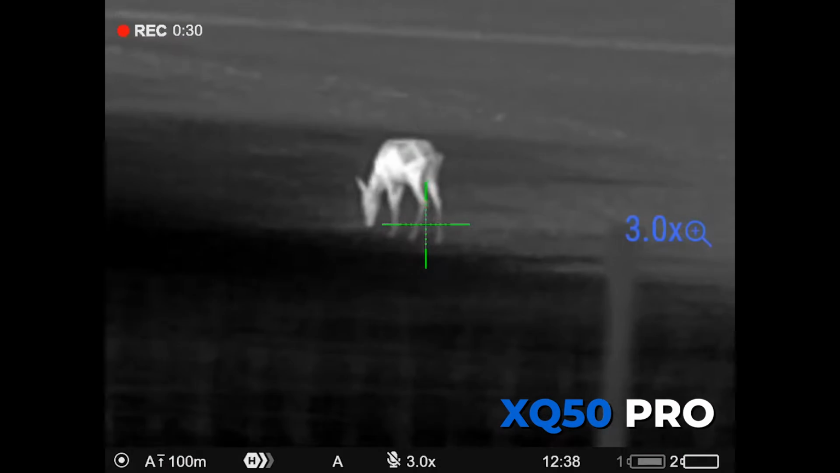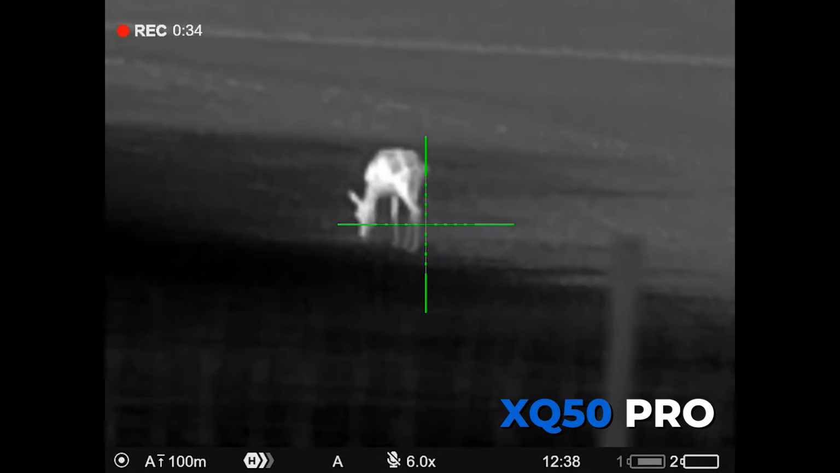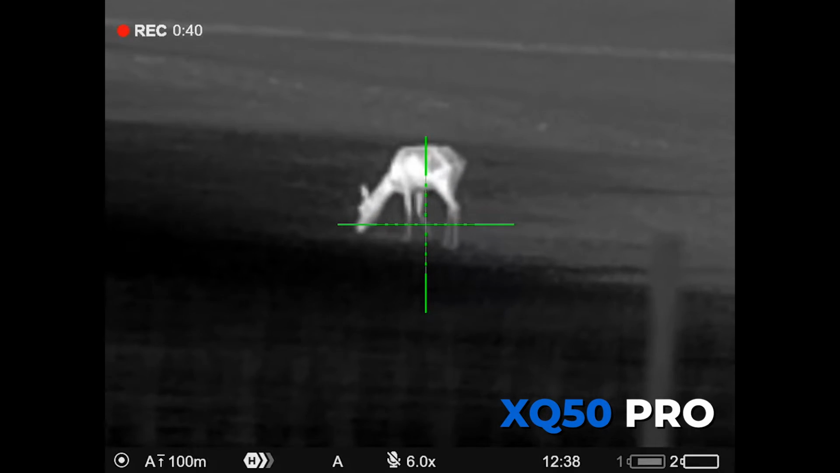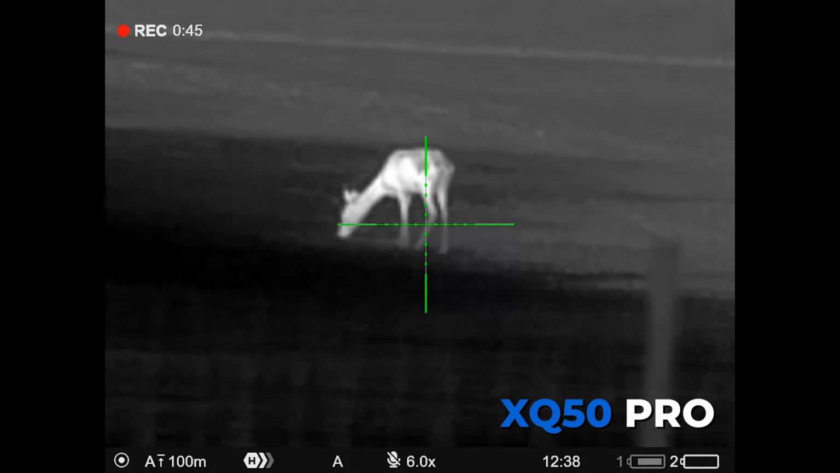But anyway, going on to the actual picture itself, with that doe, that hind, I'll have a quick look in here. You can see the outline. It's a clear cut picture. And then what you're going to find is when you zoom in to ×6, you're going to get a bit of distortion, because clearly when you're zooming into things, you start to lose that clear picture. And it starts to pixelate a little bit.